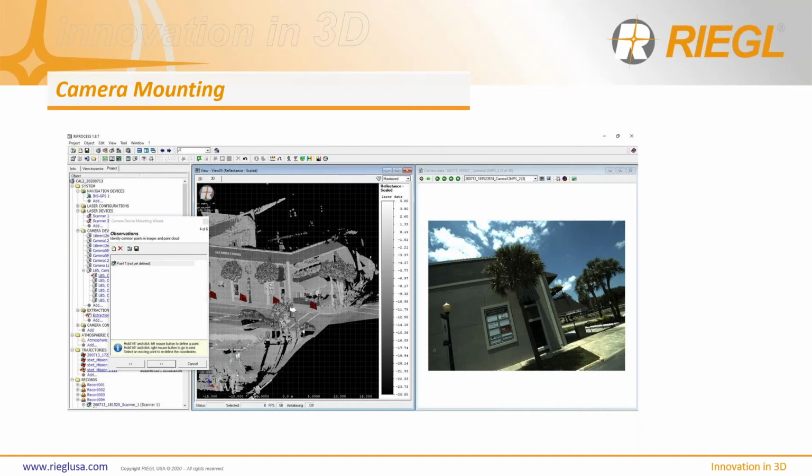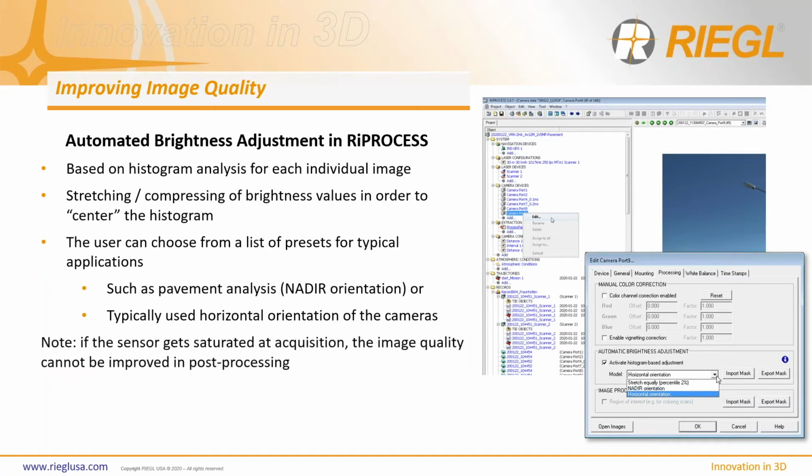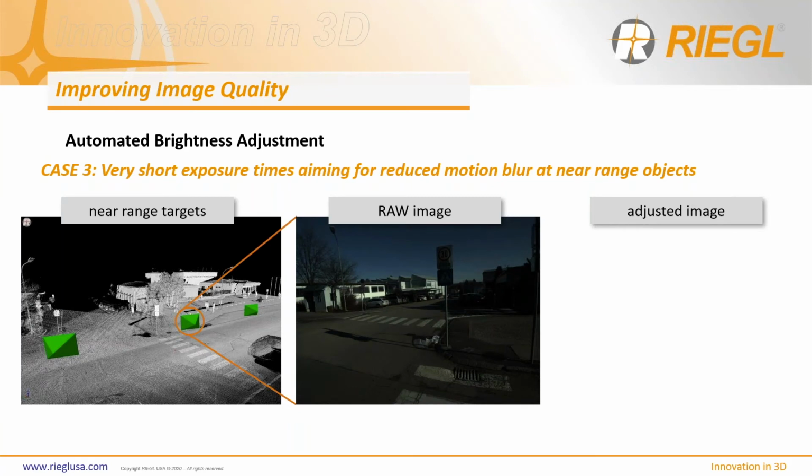So once you're happy with all of those, you can then begin the process of adjusting the imagery, which is a new feature that we've added this year, where we're able to greatly improve the overall image quality. If we look at this real quick as an example, you can see we have near range targets. We're looking at this specific image here. You can see the raw image is quite dark, as often happens with the changing lighting conditions in a suburban, urban environment that you're often mobile mapping in.